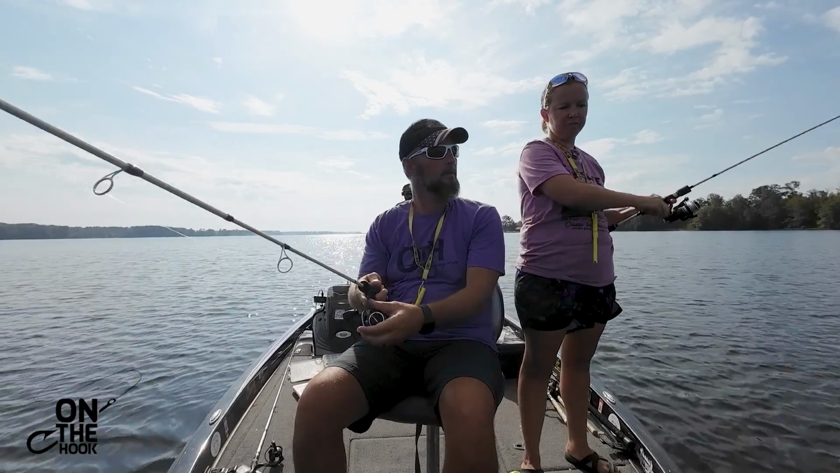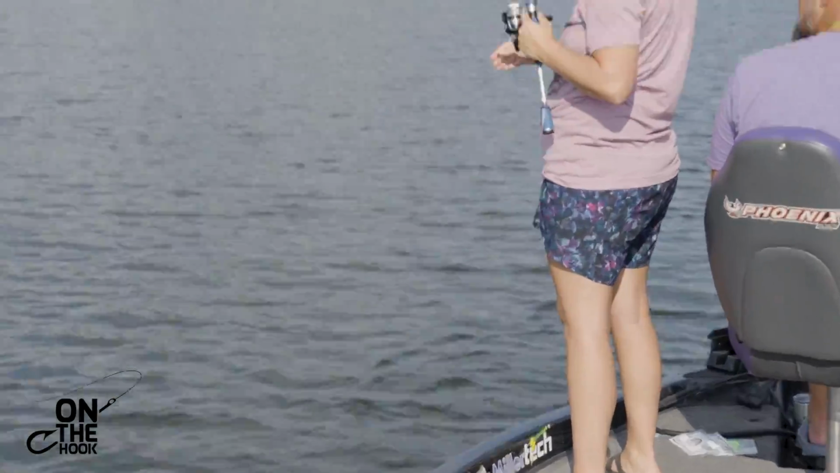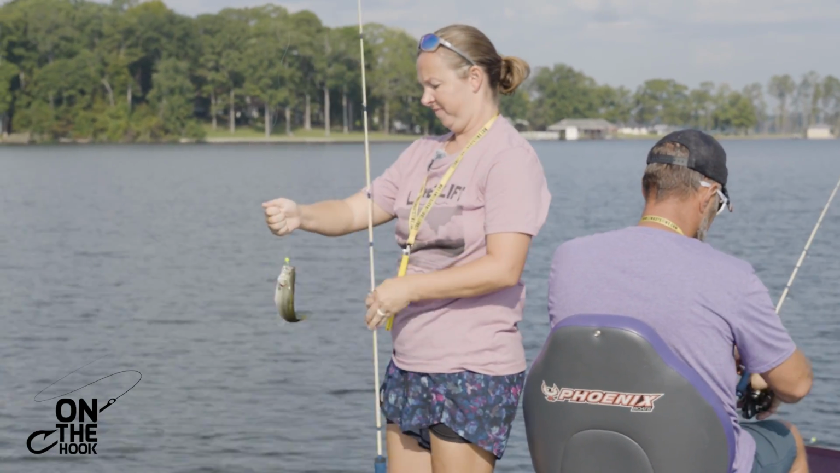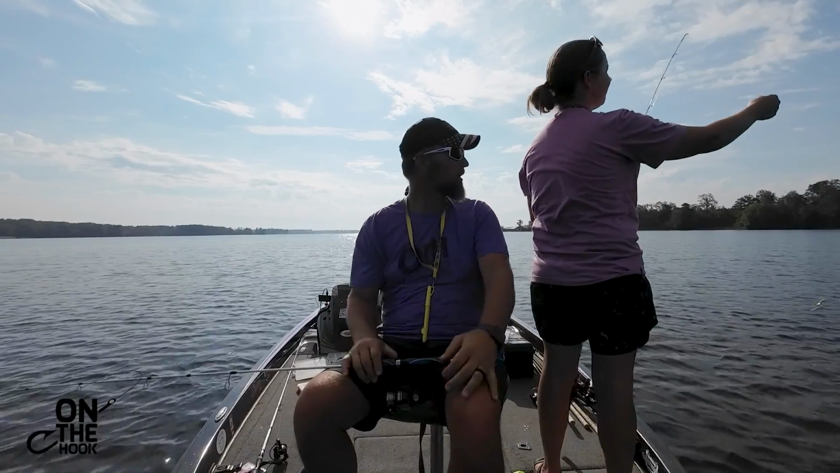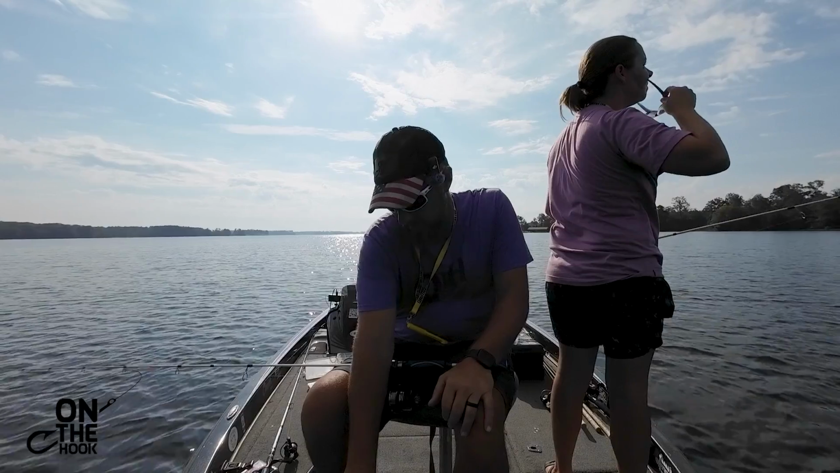I got a fish. Got one? Yep. That's what I was wondering if it was. Little bitty bass. And I do believe that's what it is. I'm pretty sure they stocked this with bass. And a lot of what we're seeing is that right there, a bunch of small bass.